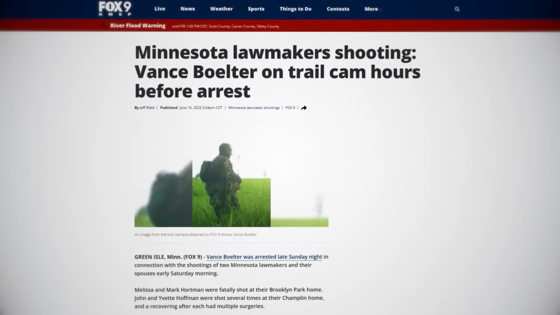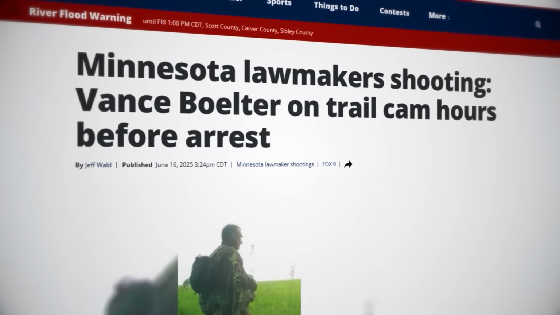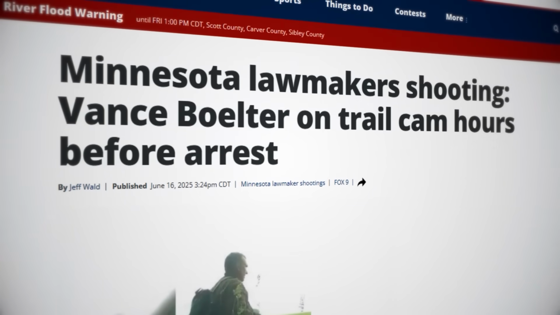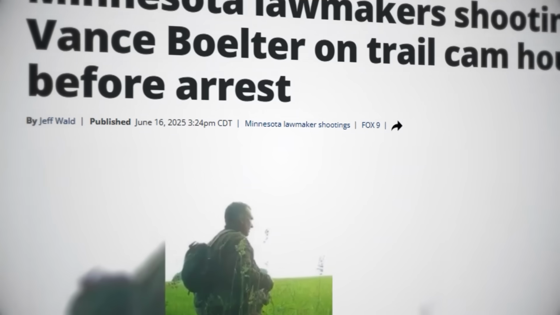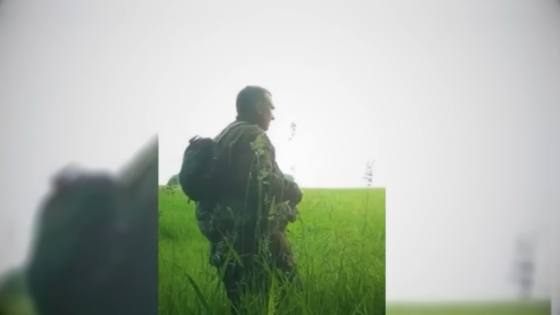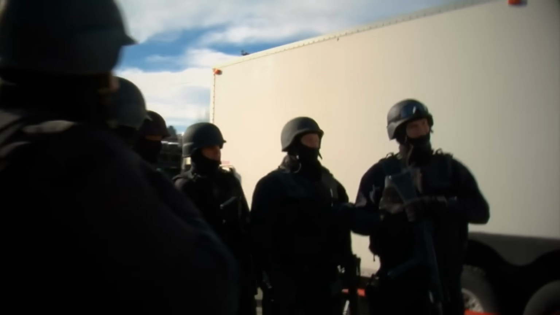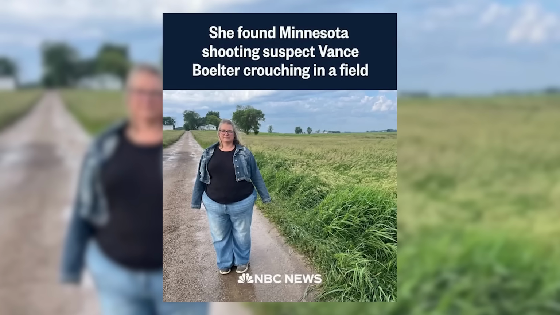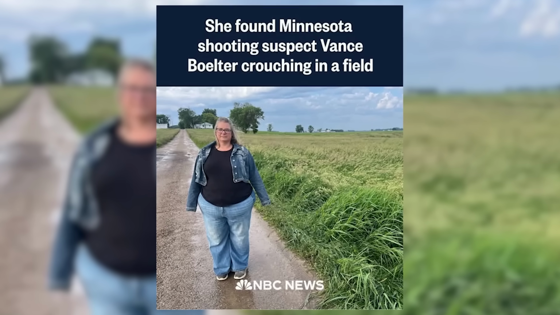Fox 9 reported that a citizen of Green Isle, Minnesota became alerted to Boelter's presence on their property after a trail camera went off and captured a disturbing image of him. The image lined up with their search, as this was near where they had found his abandoned vehicle earlier while investigating the area. They quickly geared up and surrounded him, with the murderer being arrested around 9 p.m. While his capture was likely inevitable, there's no doubt about it, the trail cam sped things up a bit.